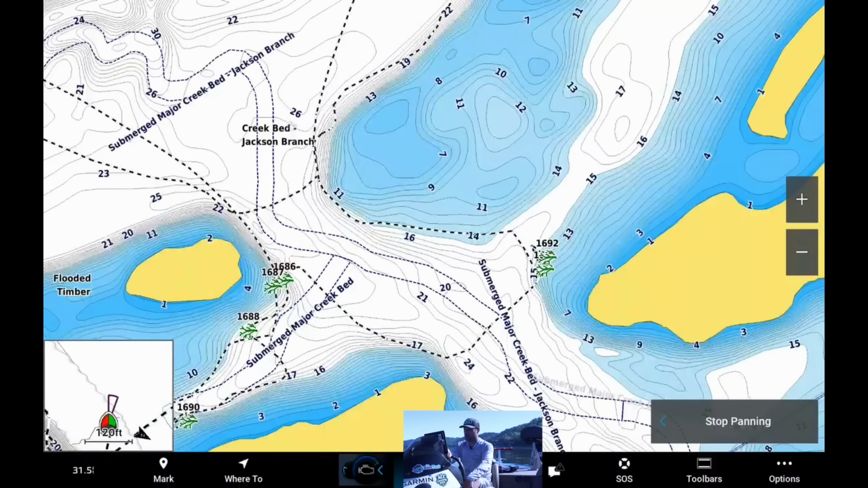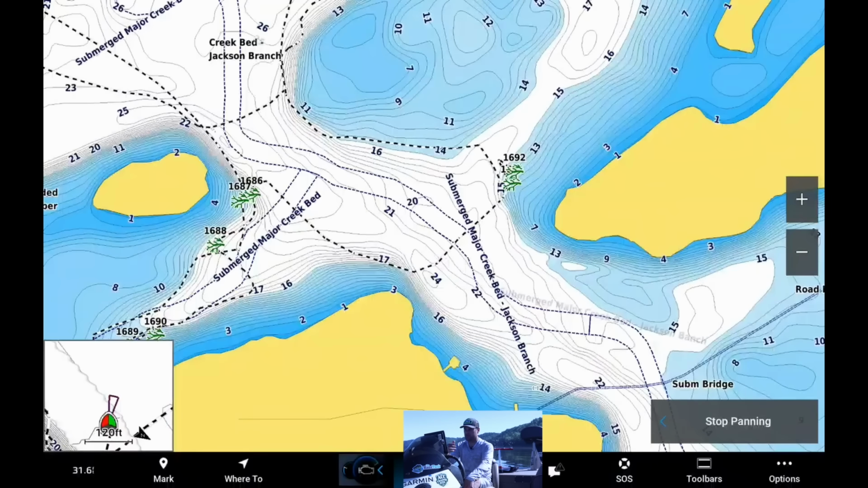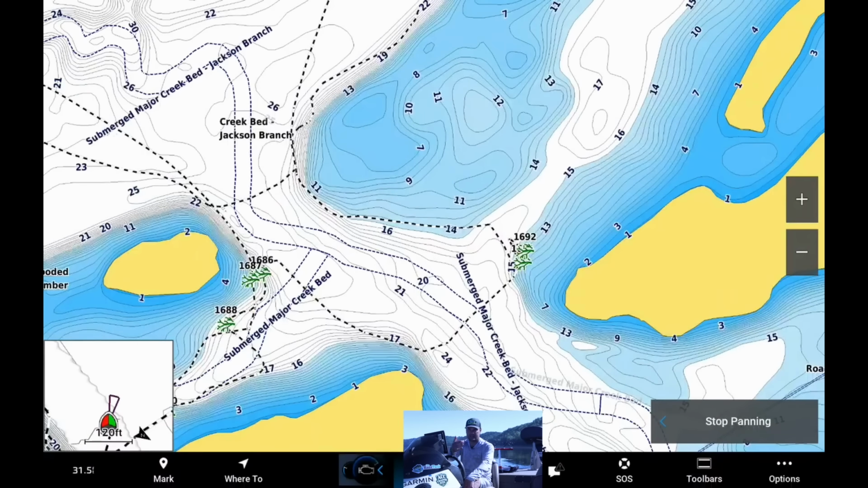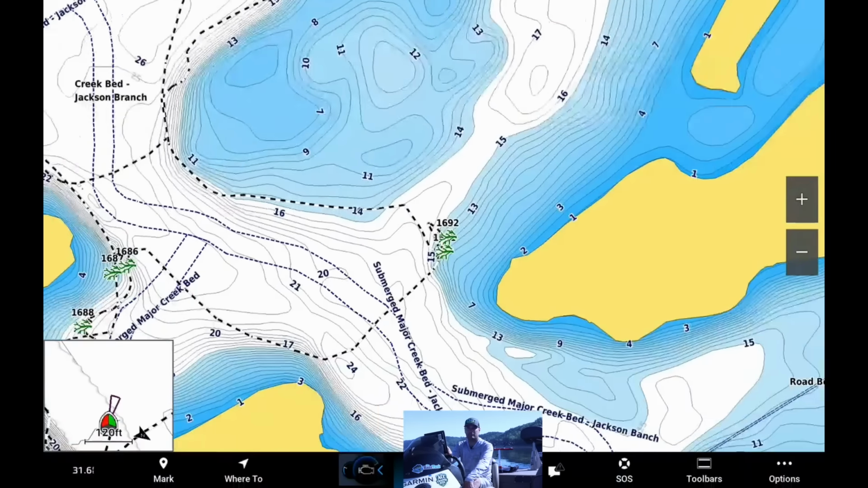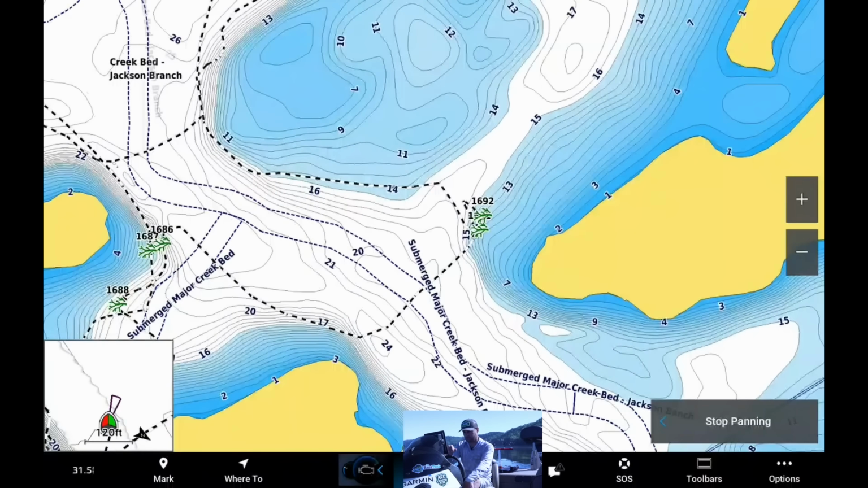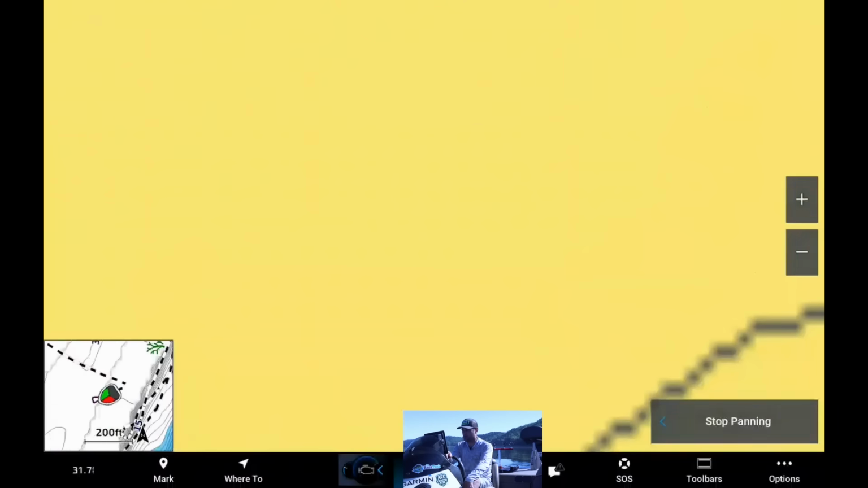That's where I'm marking a lot of brush. Could be during the flooding season, driftwood comes off these islands or off these points, gets pulled into the main part of the lake. Oftentimes, guys, this is where they drop brush piles, right on these points. If you notice over here, I do remember catching some fish on that brush pile.